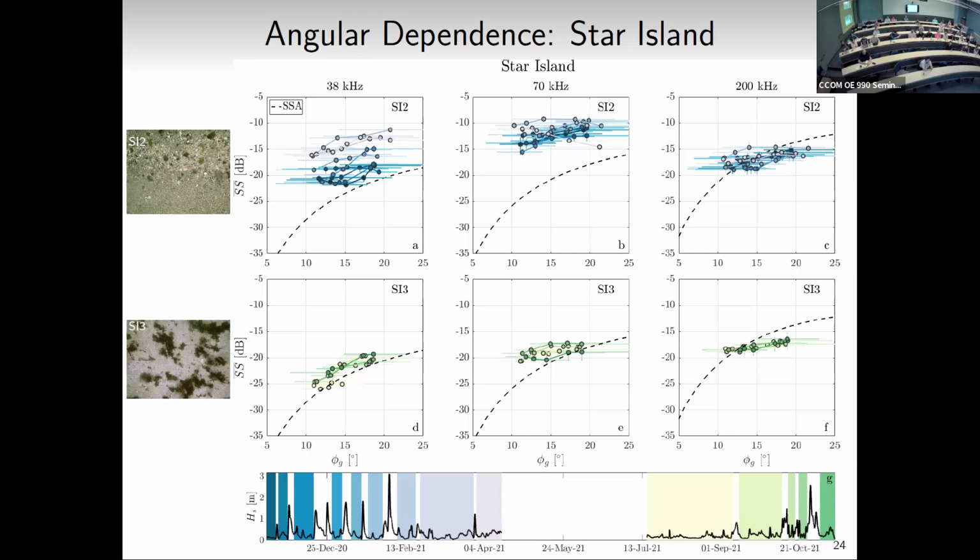This is interesting too, that we're seeing the 70 kilohertz much higher than the model, same as we were seeing in Newcastle, but not at all deployments. Don't really know why that is. Could be due to the shells, that's kind of our thought.